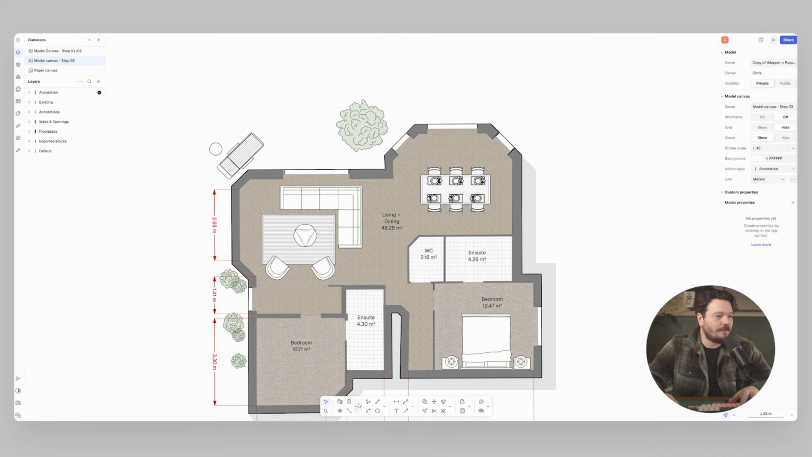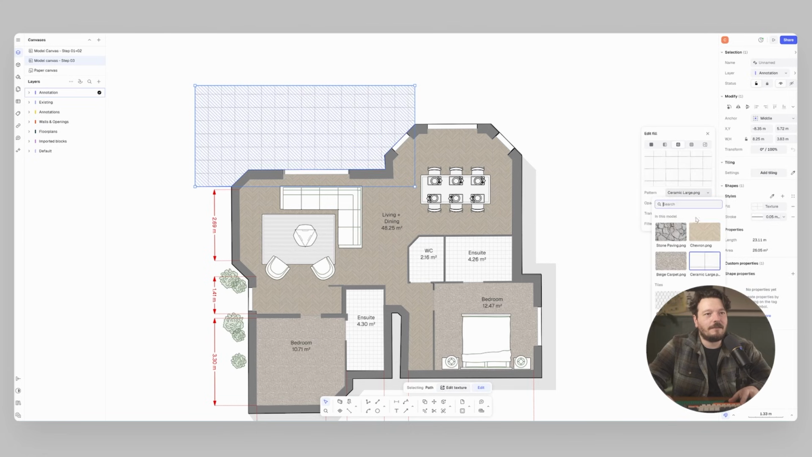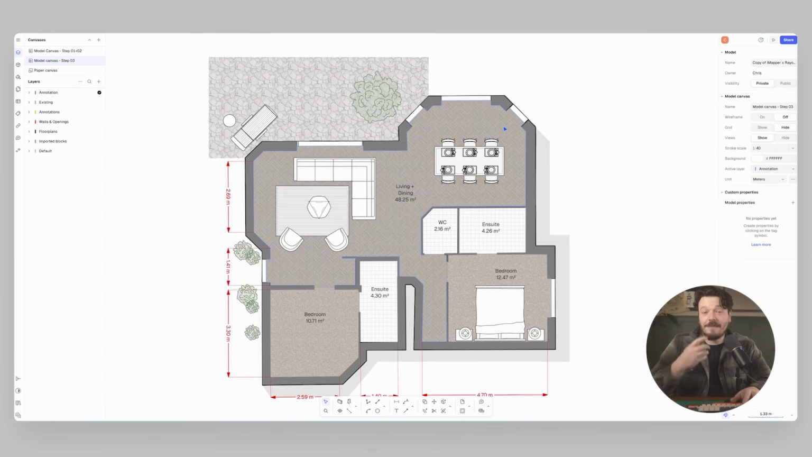And lastly, we could do something similar with a patio area over here. So again, I'm just tracing my polyline. I set that with a texture. I'll say maybe there's some stone paving here. Maybe it's a bit lighter texture, correct layer. And there we go. So with that all set up and looking good, let's put it on a sheet.